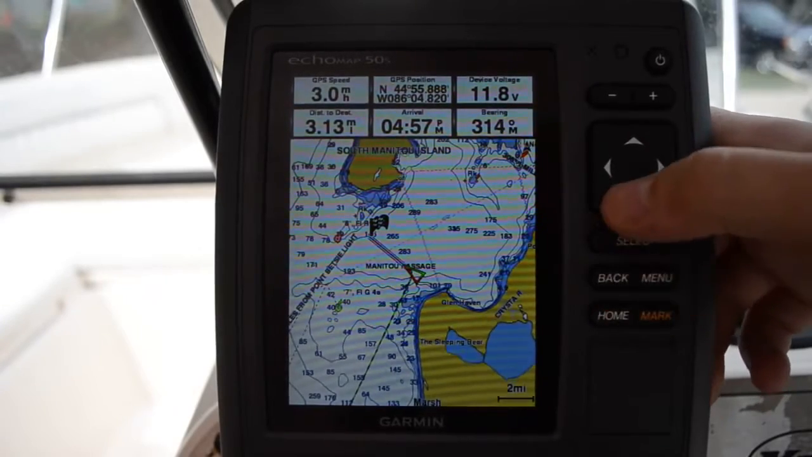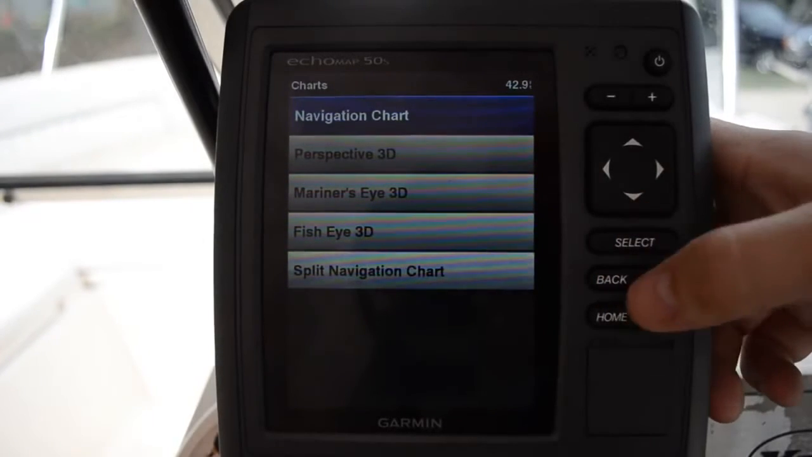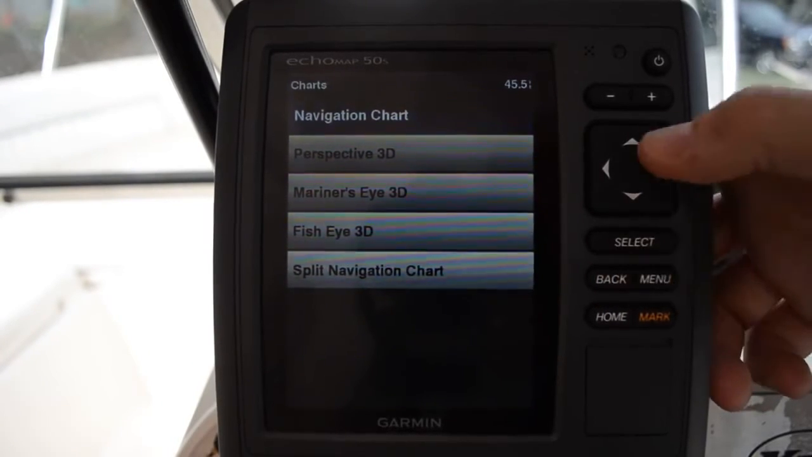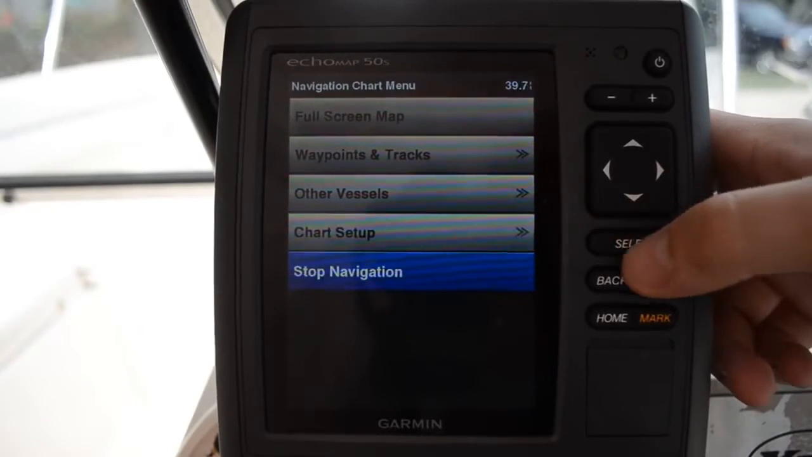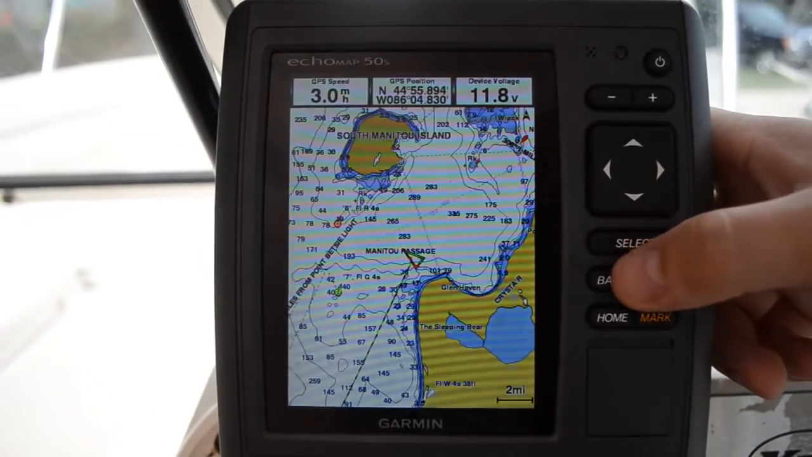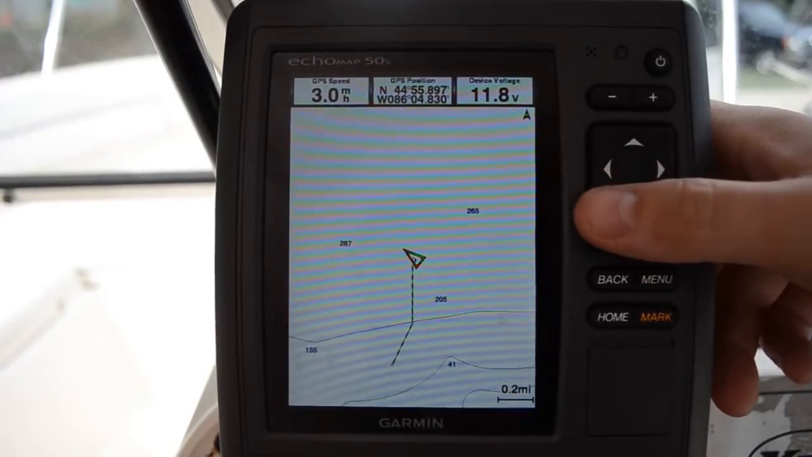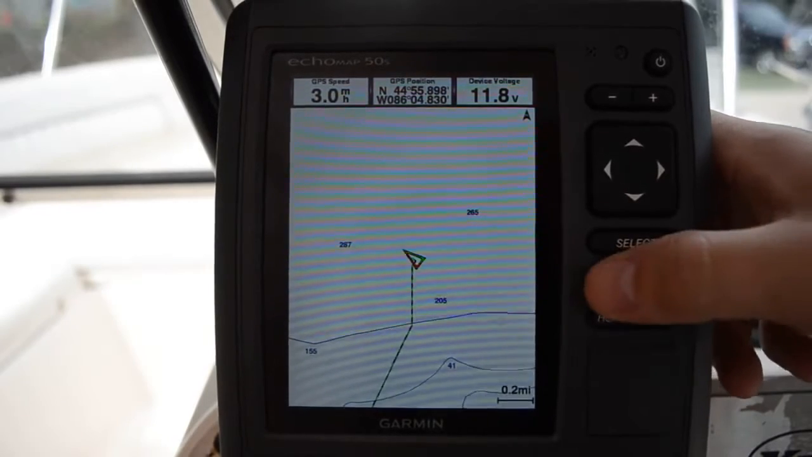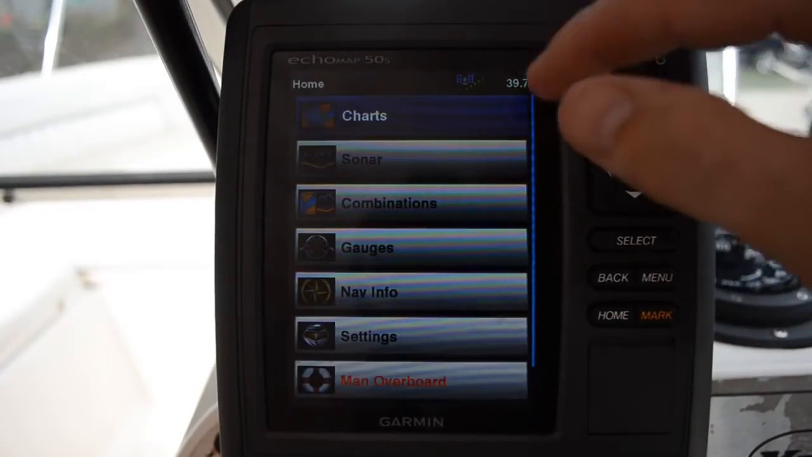So let's get back out of here. This is kind of a big screen. Let me see, navigation chart. If I go to menu, to just get out of this, I go to stop navigation. Gets me back to my normal map. Now, we're just cruising along again. So we're going to go back a couple screens. So this is like the home screen here.